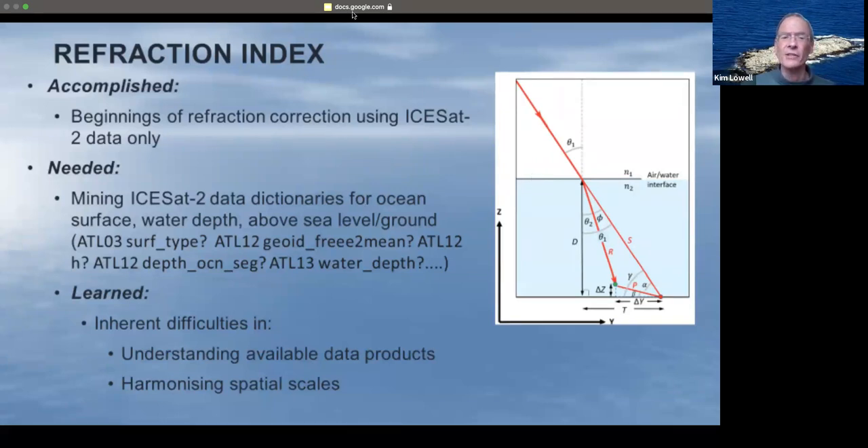The photons that are in ATL-03 have not been corrected for refraction, which means their XY location and their Z location are not correct. So something that we all need is a refraction correction, and it's something I've needed in my own work. Not only is this programming, and Jonathan and Yuri both provided me with Python functions that can do this, but within the data dictionaries, there's all kinds of stuff that you think, well, is that what I need? For example, for the refraction correction, you need to know the depth. Well, ATL-13 has water depth, but there's no documentation on where that has come from.